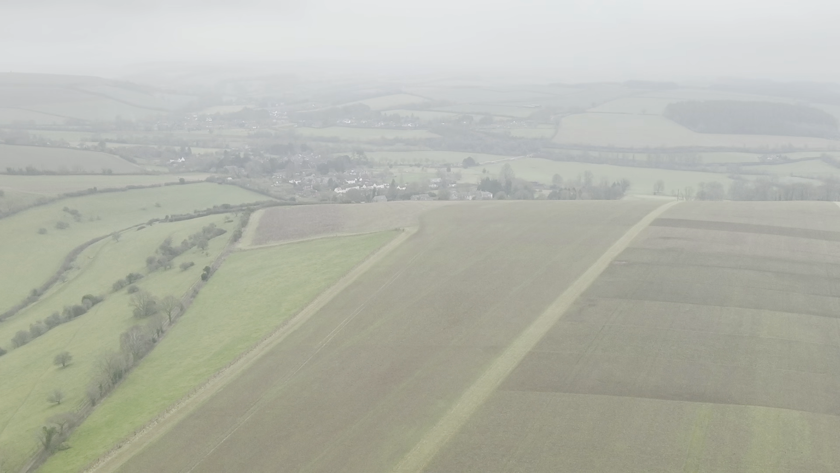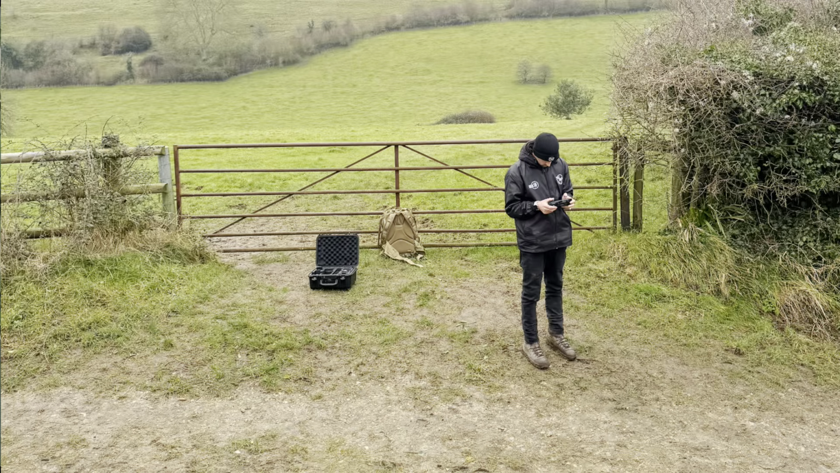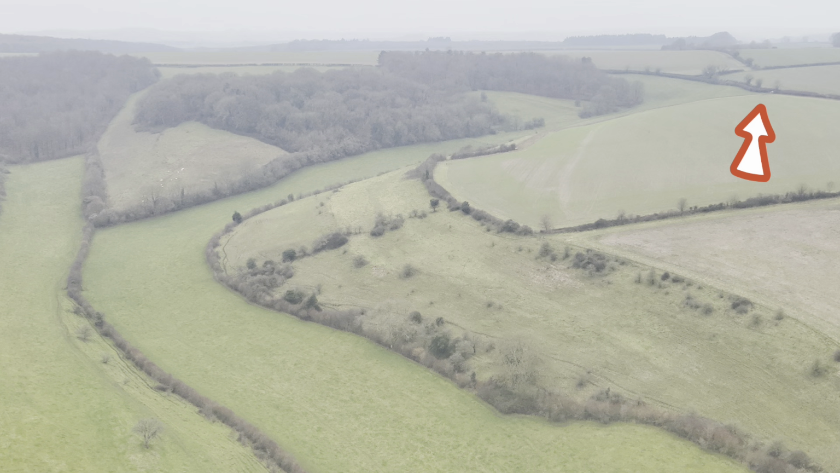Now, the next sighting of Marley was along this track, and there's a gate just here, and a motorist saw Marley sat at this gate before he disappeared underneath and then into these big valleys. You can't tell, but they are big valleys.